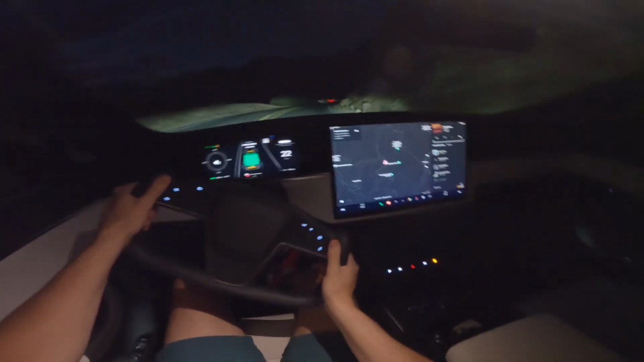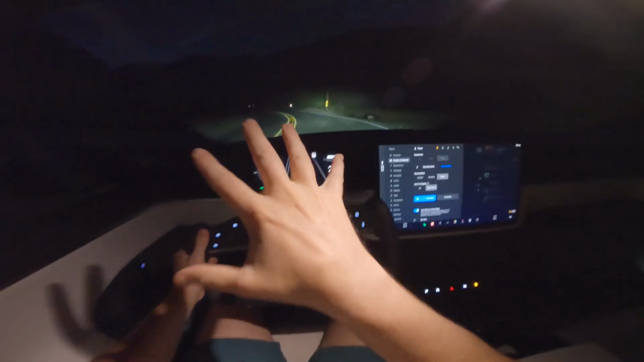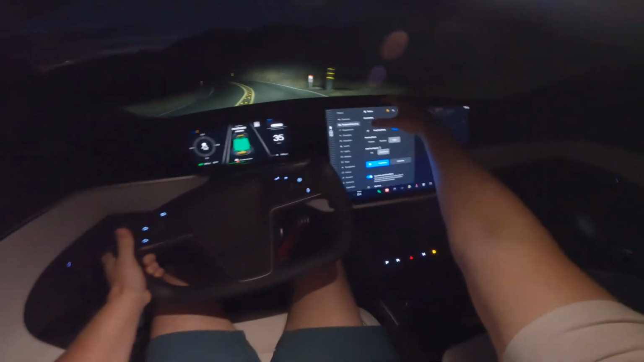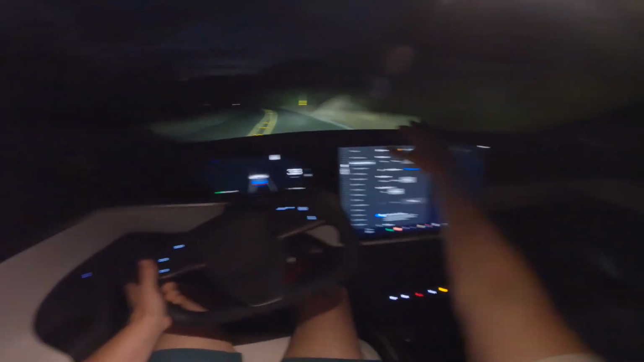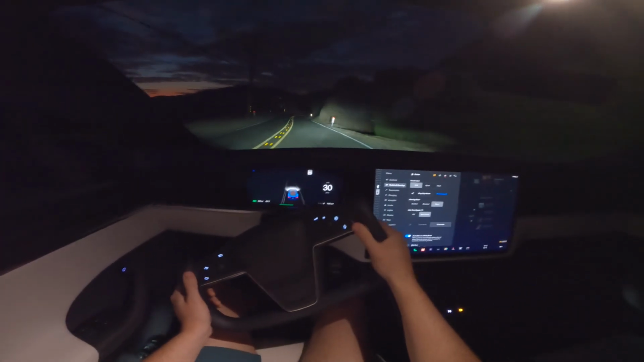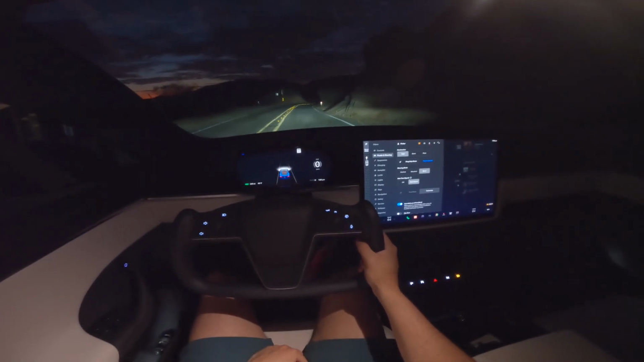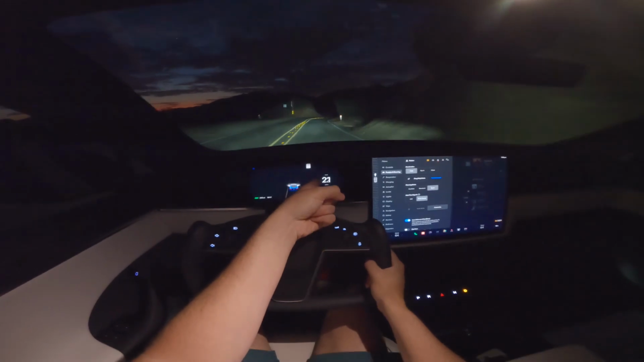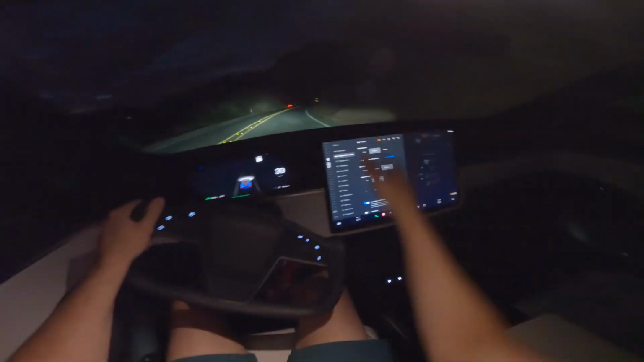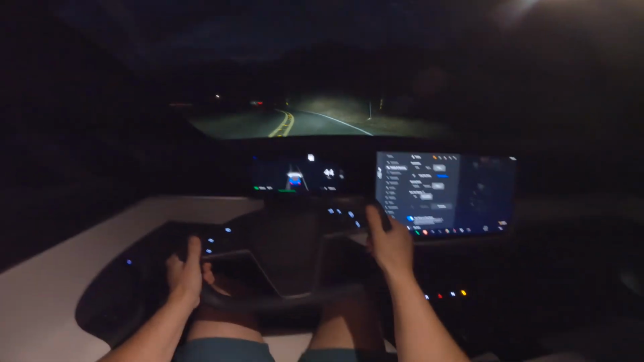Now, let me show you the difference between chill mode and Plaid mode, and then we'll do another launch so you can experience that ridiculous acceleration, because there is something with the launch that I think a lot of people don't know, and I would really like to talk about. So if we get out of track mode, go into chill mode, watch how slow this car accelerates. Remember, 0 to 60 in 1.99 seconds in Plaid mode. Watch. This is full throttle. I mean, it's as slow as a Prius. And then if you put it in sport mode, it's as fast as most supercars. And then if you put it into Plaid mode, you'll destroy almost every supercar.